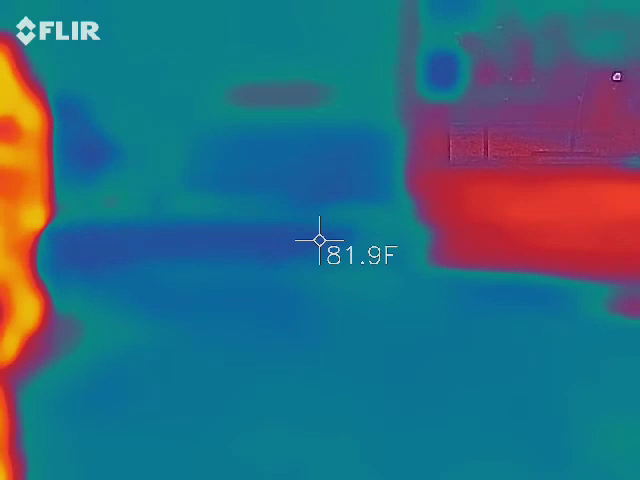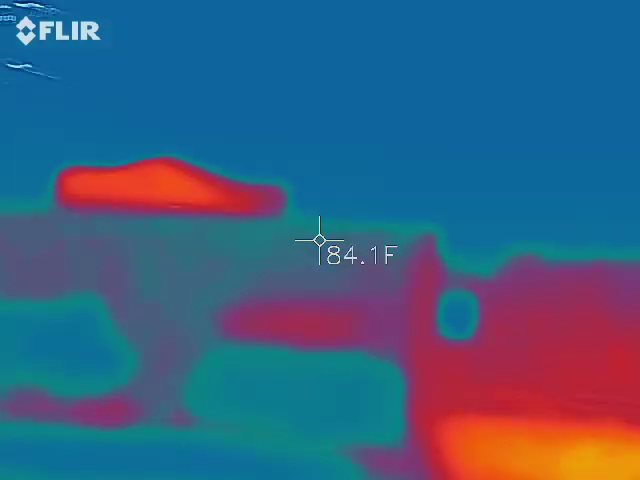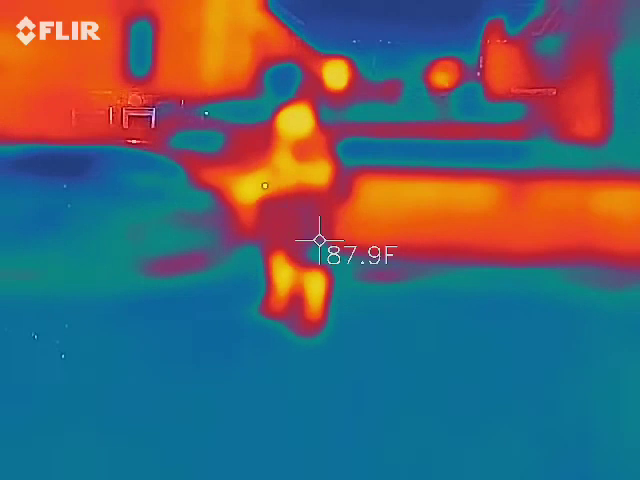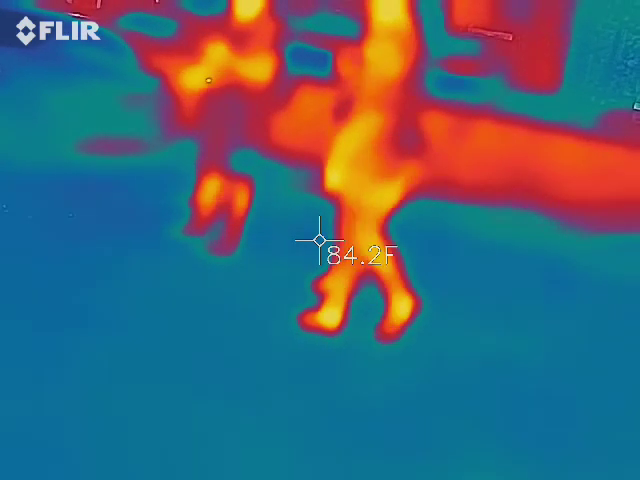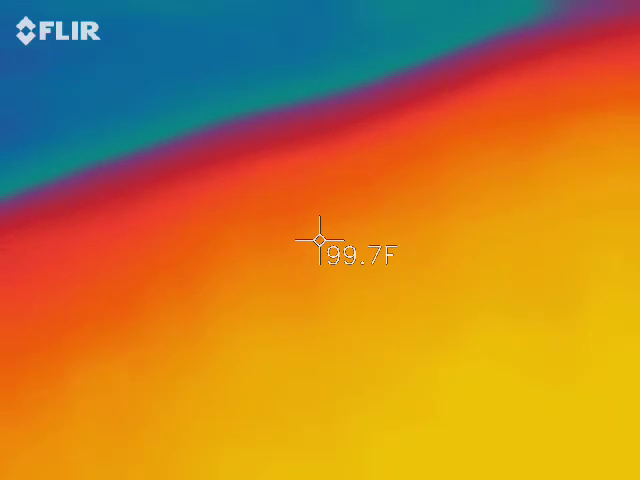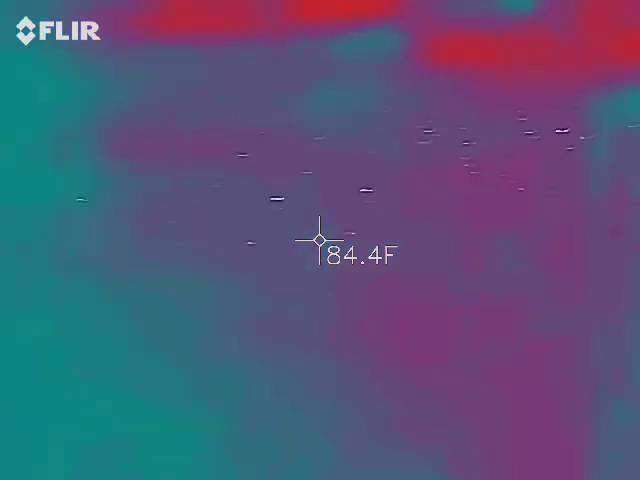See, now it's just green. It is weird how it kind of goes around. Oh, he's right. If I put it towards the light, it's kind of crazy. Can you walk through the green dots for me? Again, dots. Charles, do you want to try to walk through the green dots?